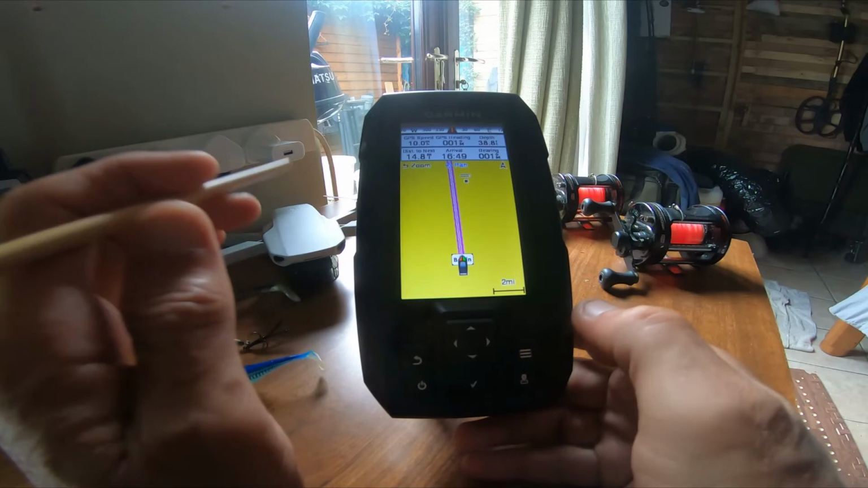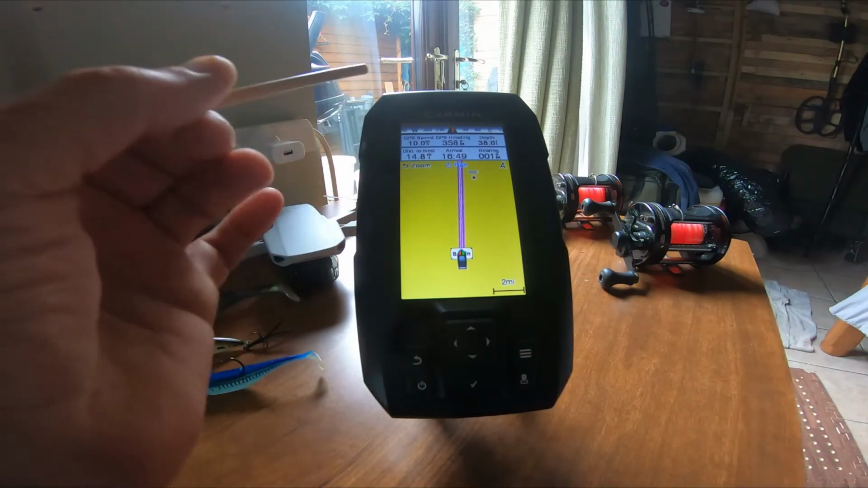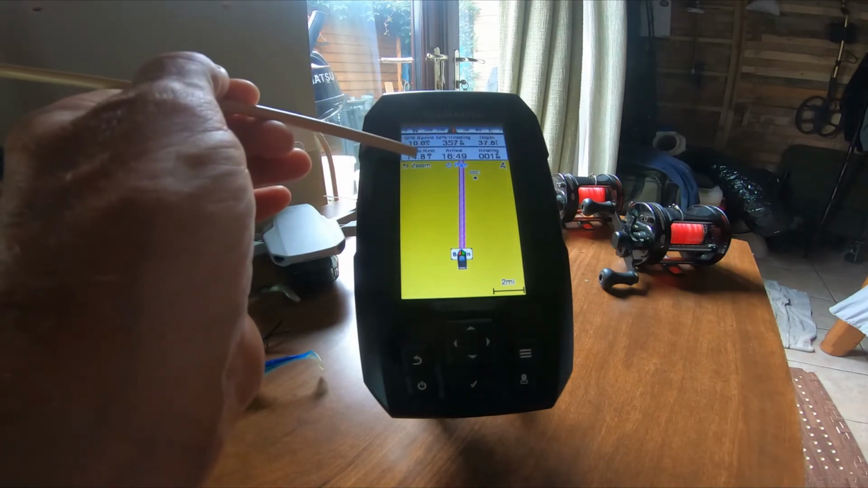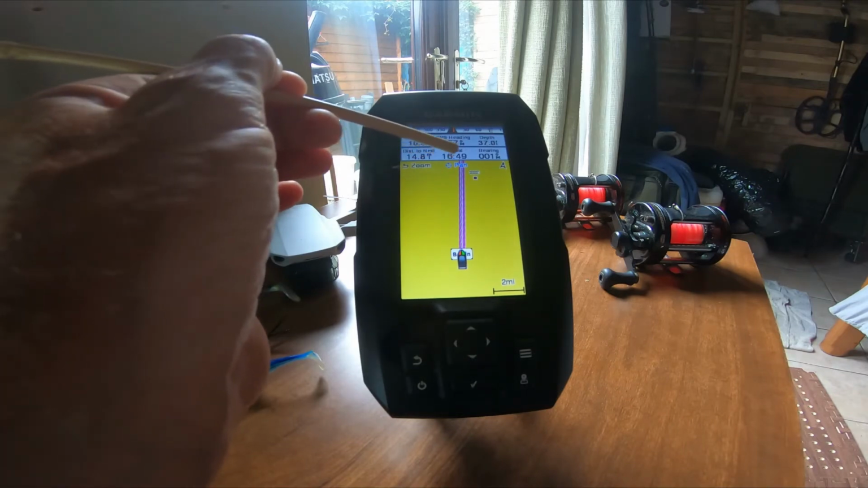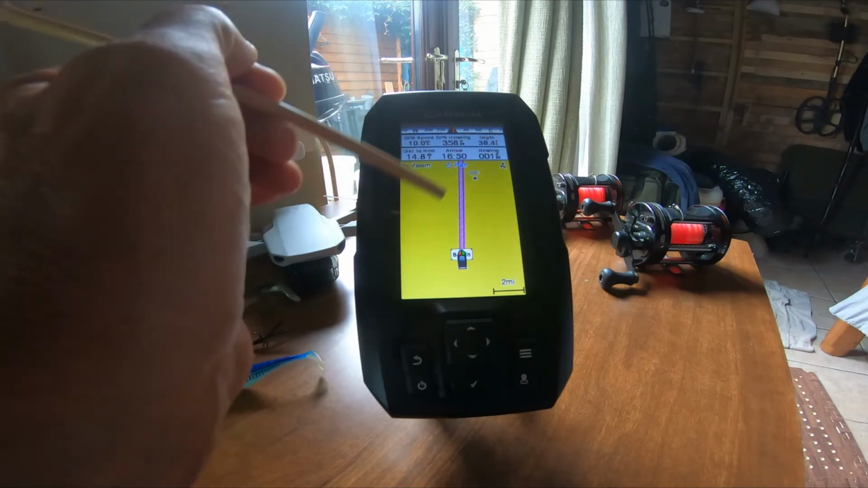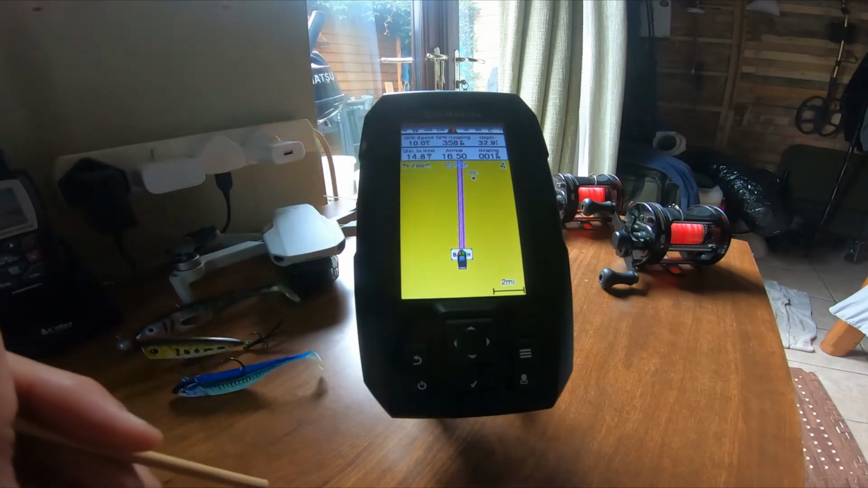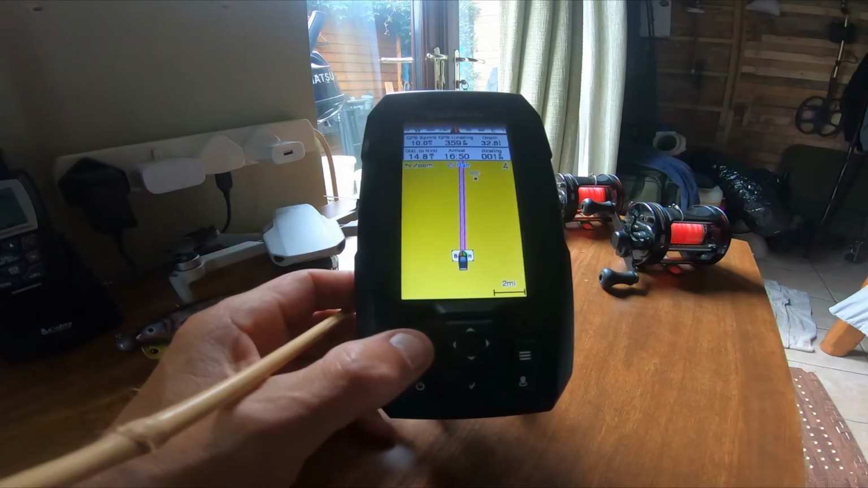Enter. Now it's showing me the route. It's showing me that I'm doing 10 miles an hour, my heading, the depth of the water, the distance to the point, and the arrival time with your bearing. So I'm assuming that if I was in my boat, I'd follow that line and that would take me directly to the point. I'm assuming it's that simple, but we will find out the more we use it.